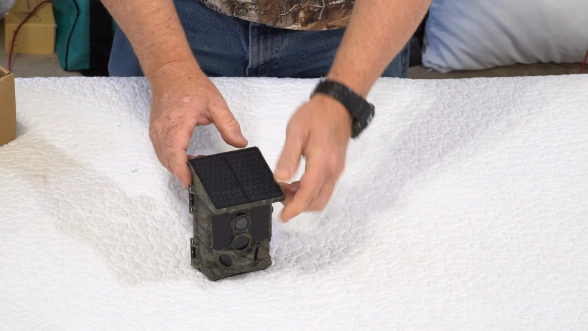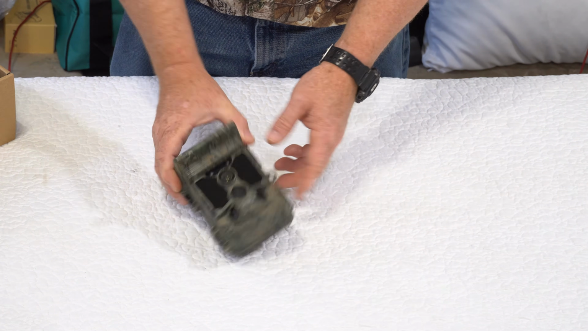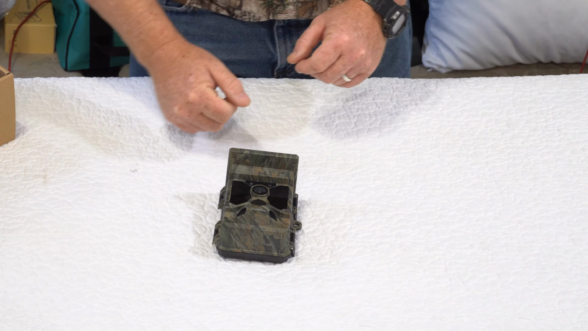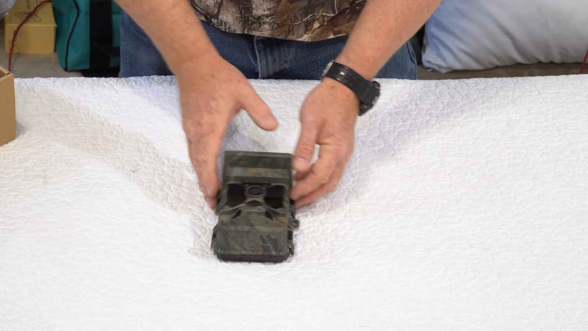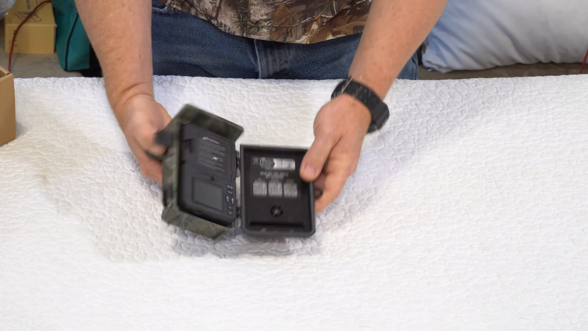This is a solar powered camera. It's also Wi-Fi and Bluetooth, and I'll make a separate video for those functions. If you're interested in connecting via Wi-Fi, there'll be a separate video for that. Okay, let's go ahead and open it up.